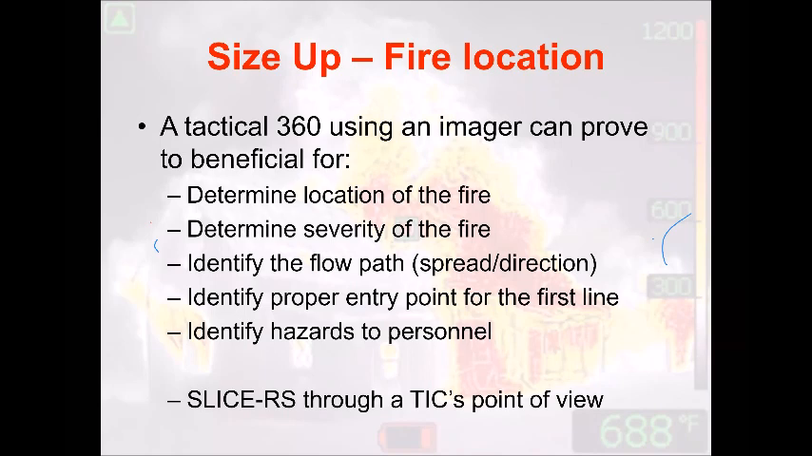We're finding the location of the fire. How far along is this thing? Where's it at? Where's it been? Where's the flow path? Where is the fire going? And where's the air coming from? We want to identify those things. Do I need to shut this door, protect this window, whatever it is that is going on? What I really like here, maybe I need to use my camera to figure out where my first line needs to go. It's all part of my tactical decision making.